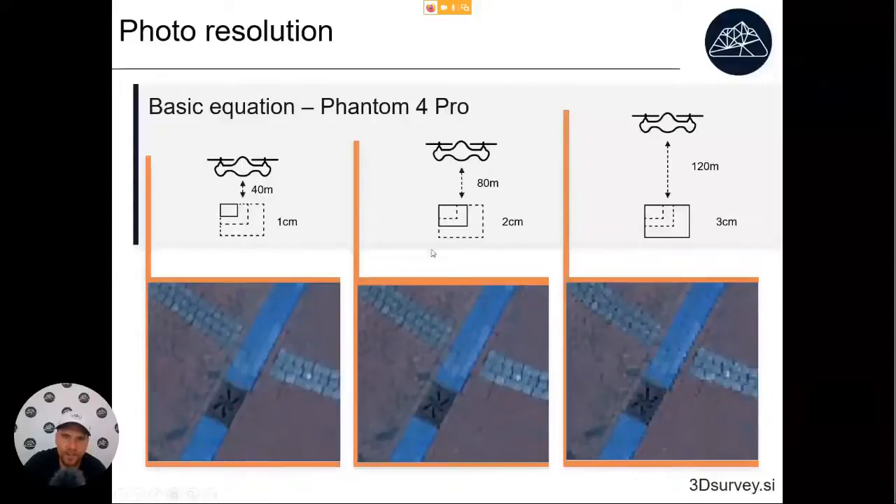If you fly the same area at 80 meters, it will be only 50,000 by 50,000. That's 4 times fewer pixels, 4 times less memory. A lot more people will be able to open that kind of orthophoto. While with this one, the resolution will be even lower, so the orthophoto will be smaller, but then the quality will not be good enough anymore. That's why, for your projects, my recommendation is to fly at 80 meters high.